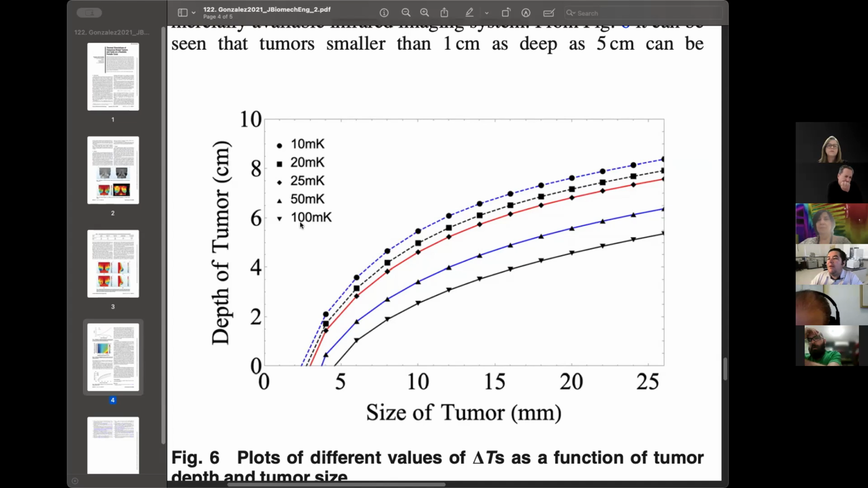So for example, if you have one of the older cameras with 100 millikelvin resolution, then you can detect a 10 millimeter tumor that is buried up to 2 centimeters inside the breast. But if you have, for example, a 10 millikelvin camera, which is state of the art, and I think very expensive and very difficult to get, then you would detect the same tumor even if it was more than 5 centimeters inside the breast. So that gives you an idea of what you would get with different temperature resolutions. Right now, cameras are around 30 millikelvin. Probably the one you have is 30 millikelvin or less.